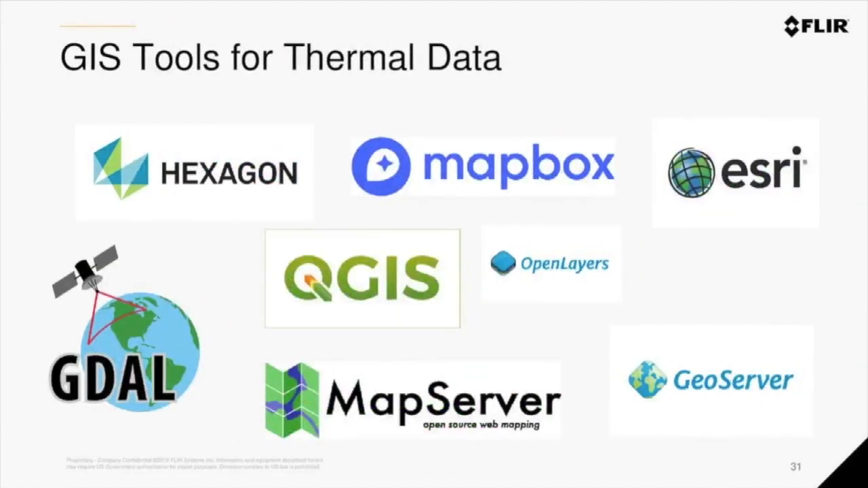Lastly, I'll mention this thermal data, represented as a raster layer, becomes an input really in any GIS environment we're familiar with. The slide is an overview of commonly known frameworks and software products.